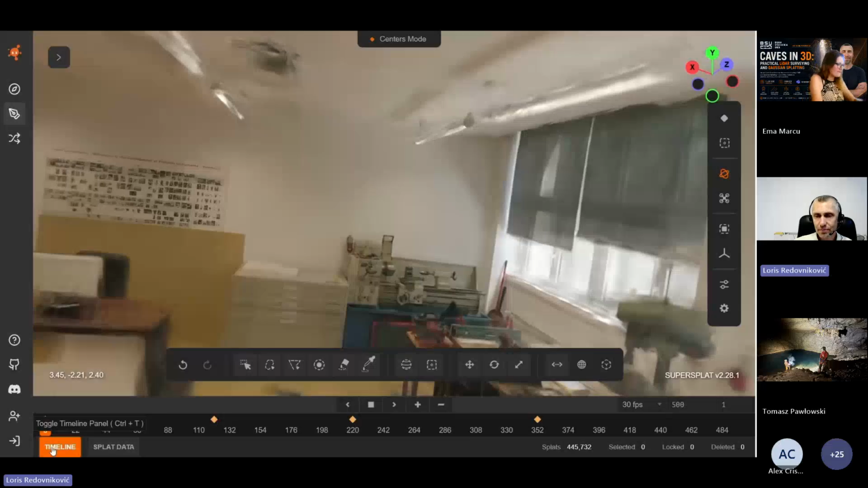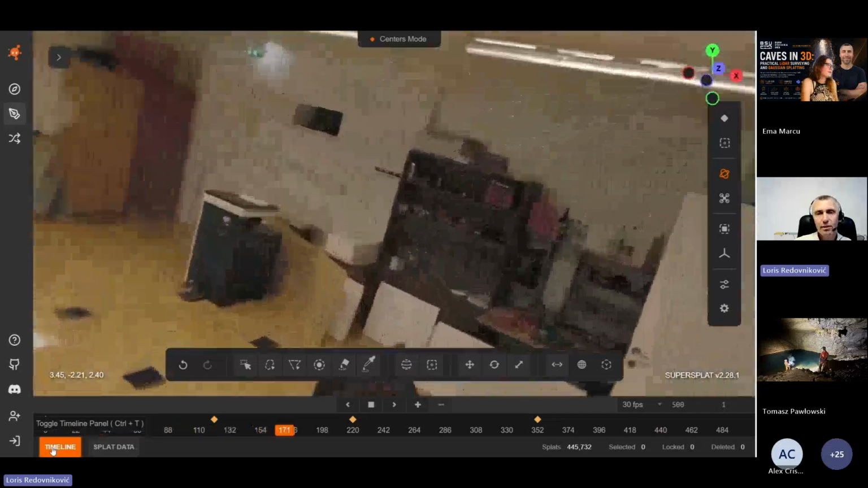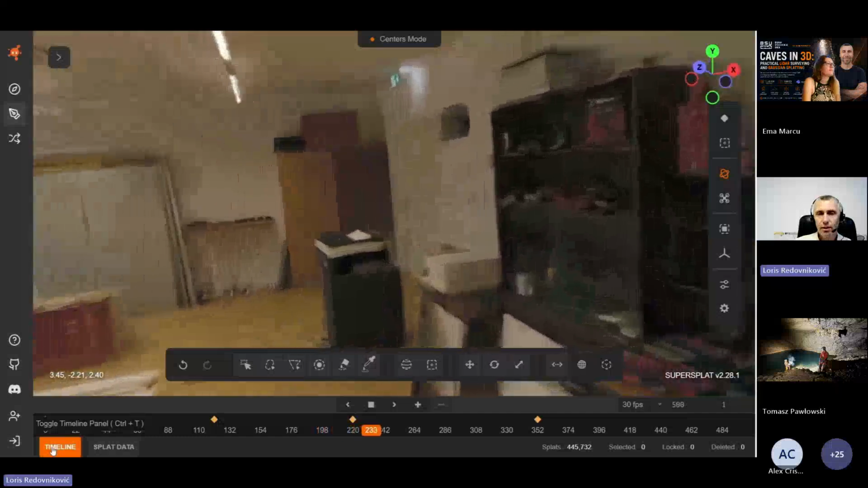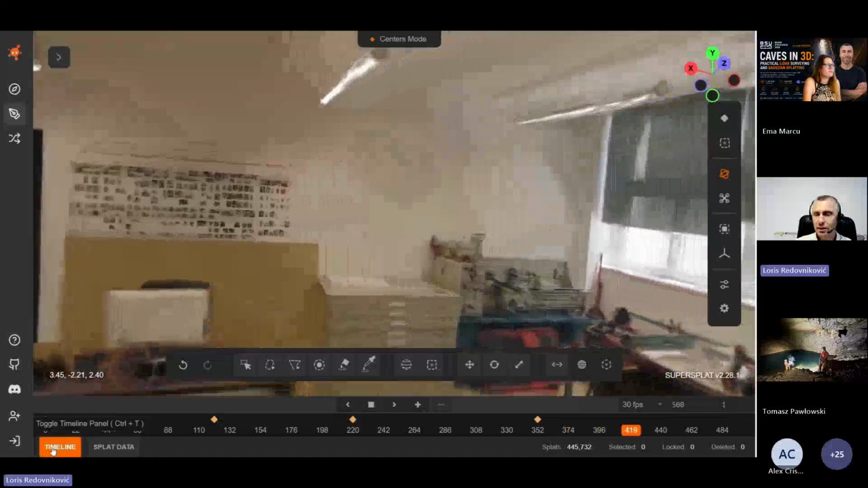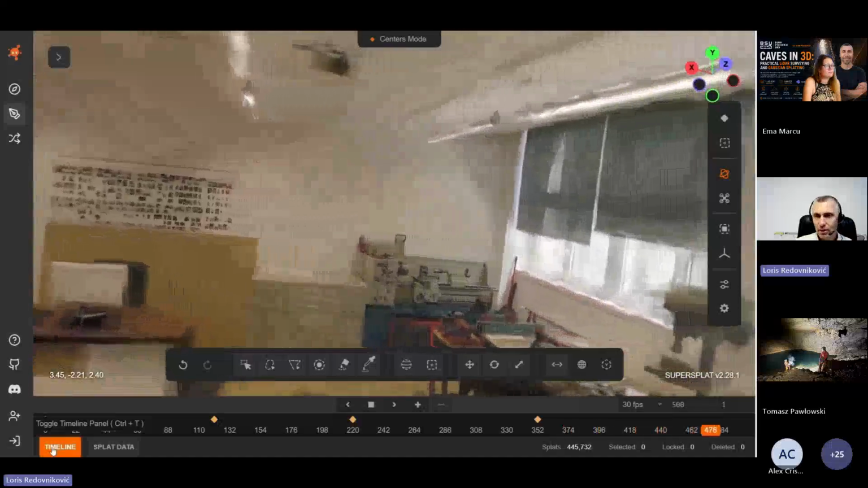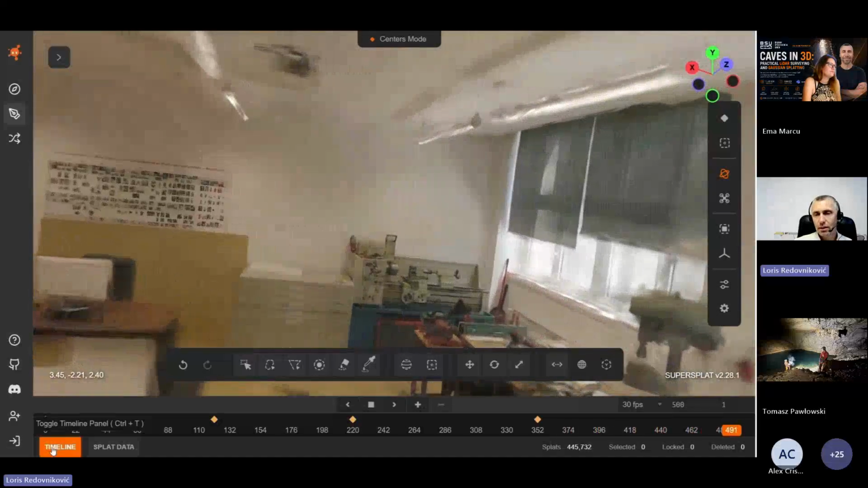First, we did some experiment in my faculty. We got a good result. This is with daylight and only, I think, maybe 30 seconds of walking with the 360 camera and this Mandai system, and we got this result.